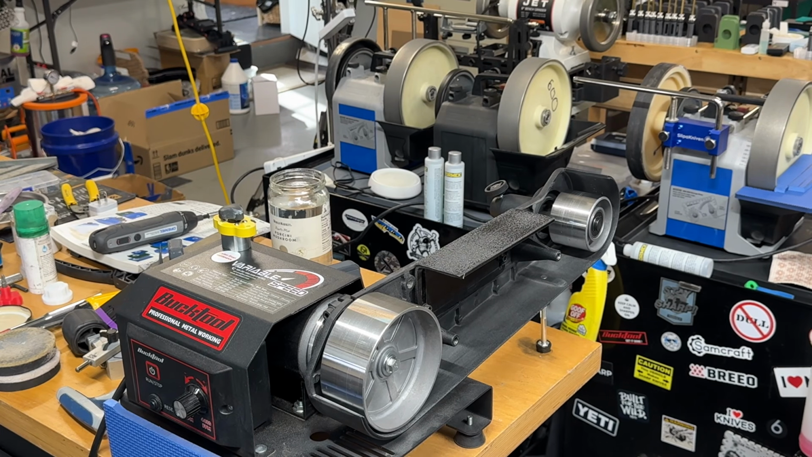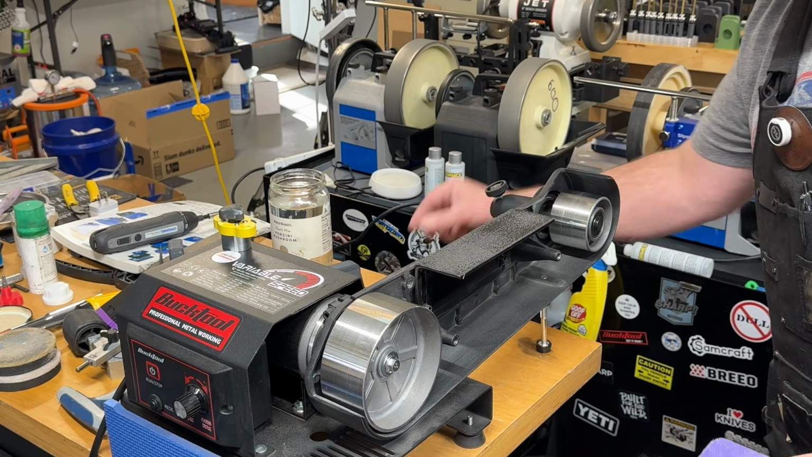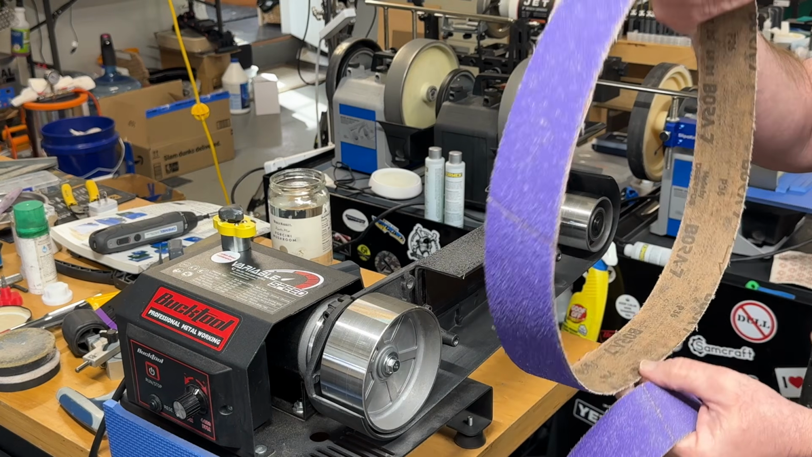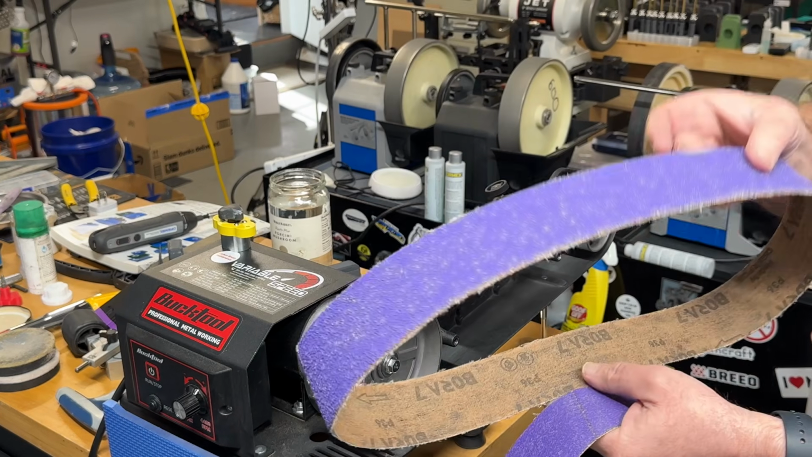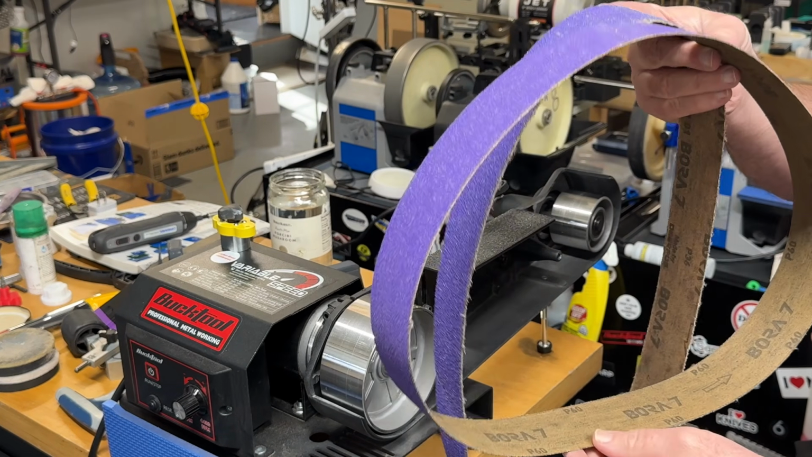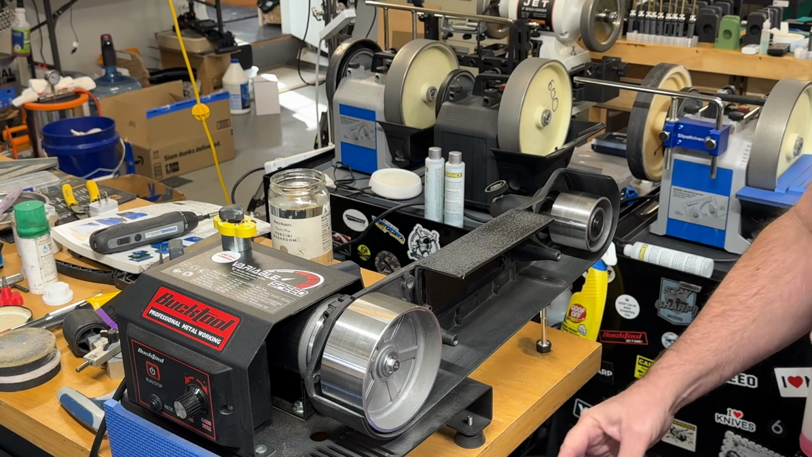Now, the other thing I'm going to recommend, if you don't have some significant heavy duty belts, is to get them for stuff like this. So I'm going to start with a 36 grit. This is a Bora 7 36, and you can see it's pretty aggressive, and then we'll jump to the 60. But that will save us a ton of grinding time.